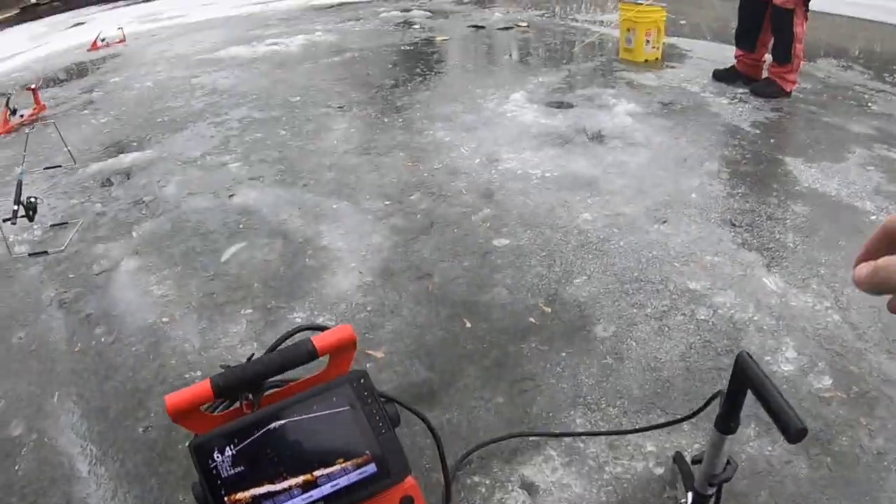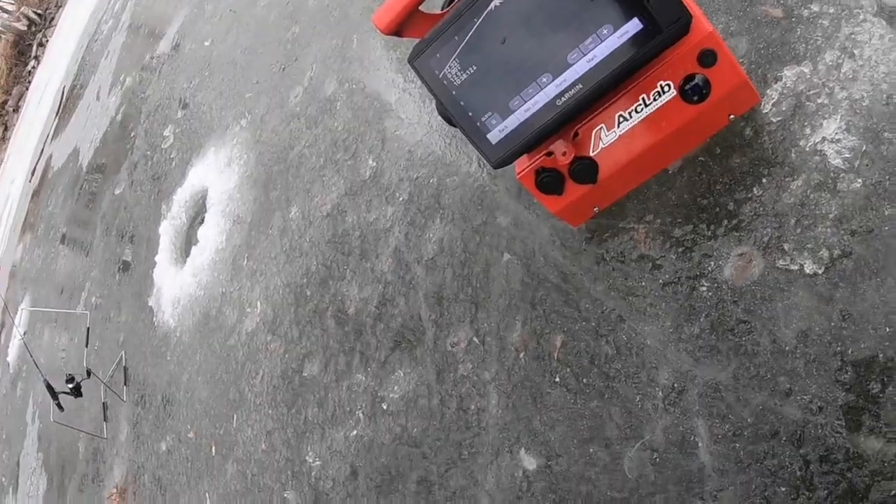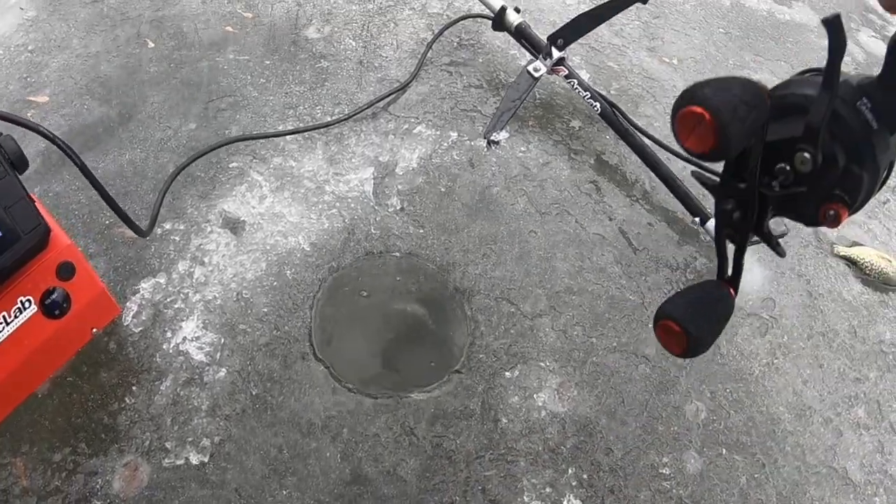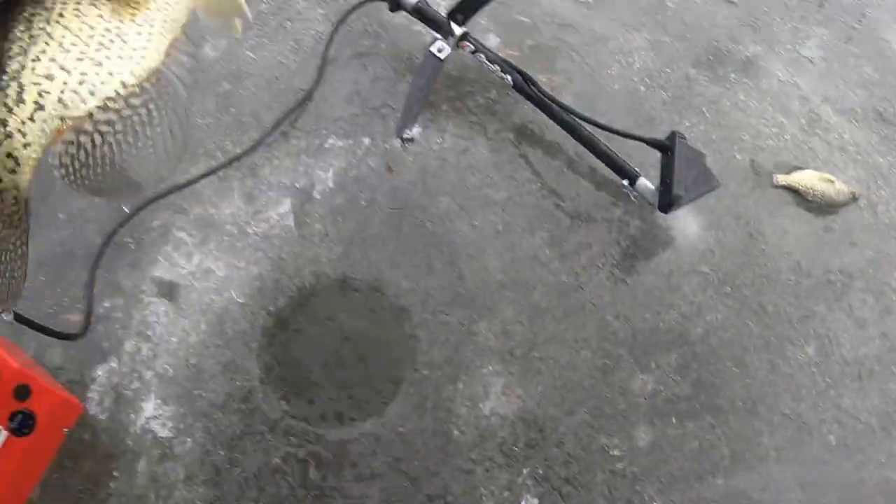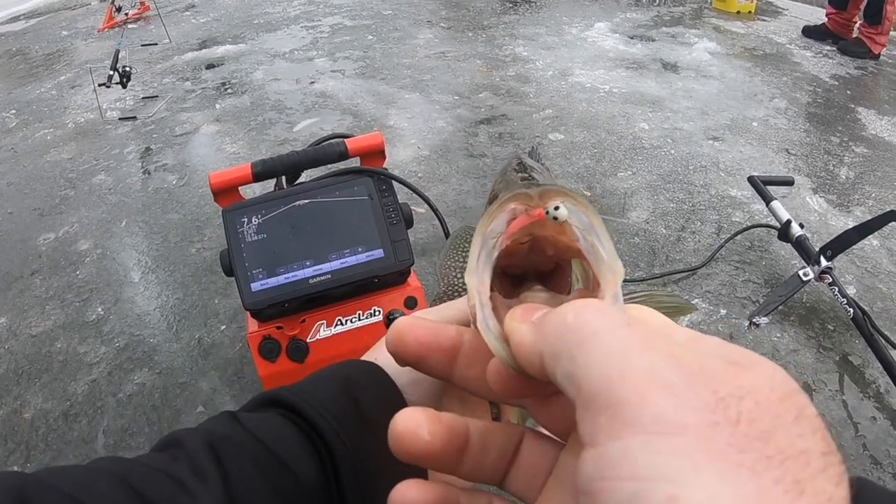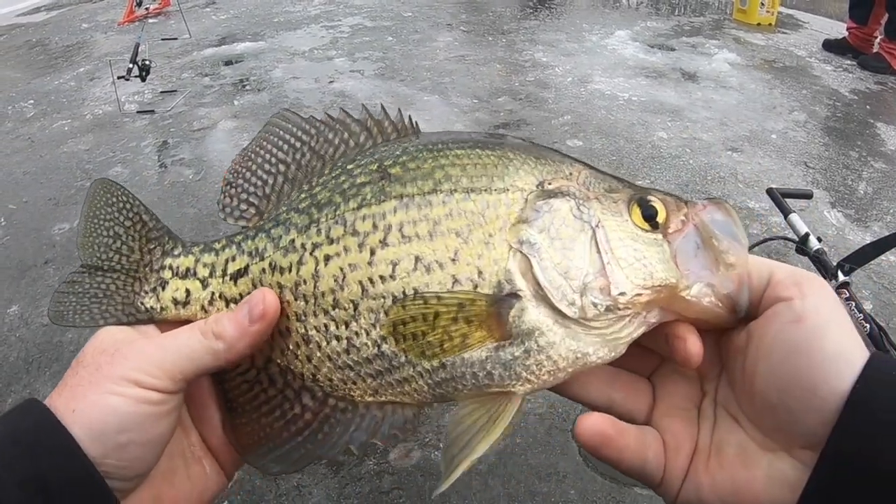Oh, big crappie. Oh my God. Wrapped all the way around my deucer. Okay, now it's free. Big, dude. This thing's like 12 plus. Big crappie. Come on. Come on. There we go. There's a big crappie. Look at that one, guys. That is a big fish.